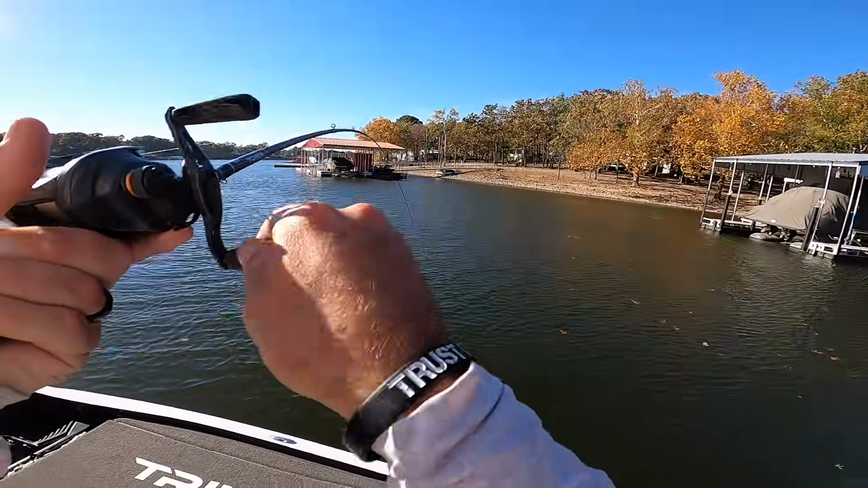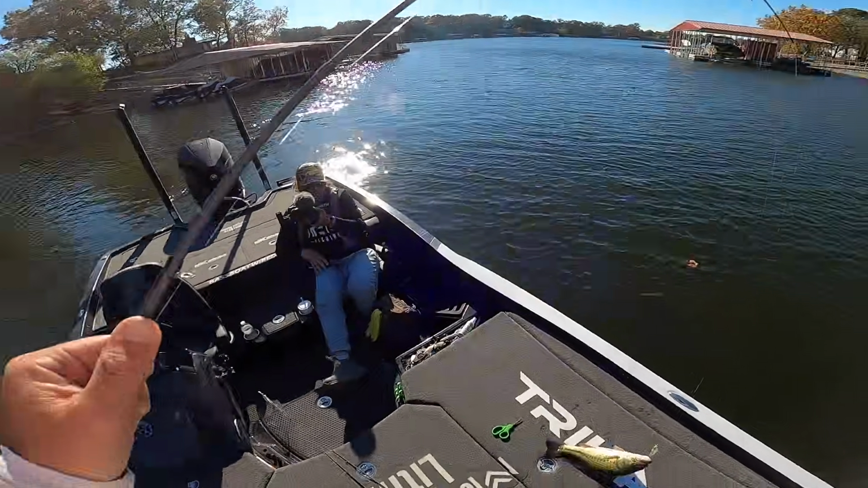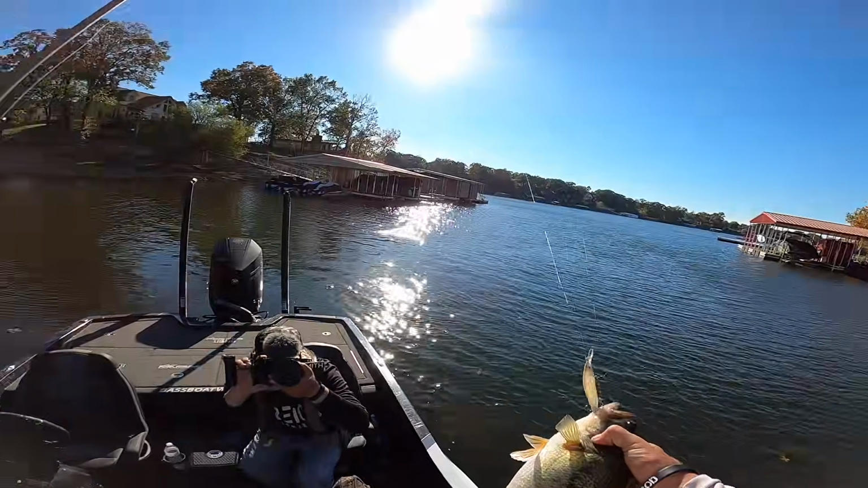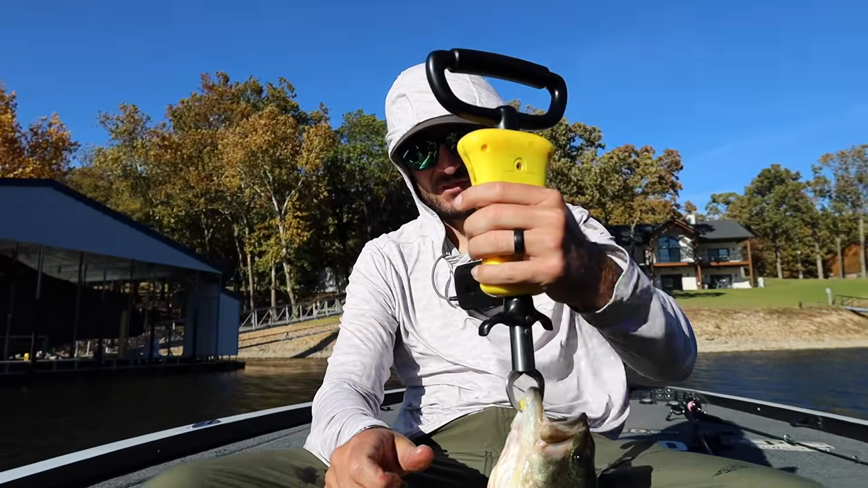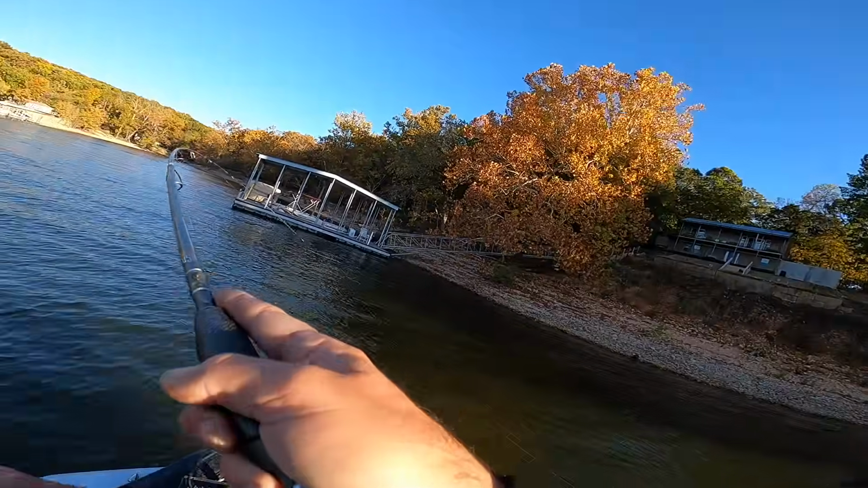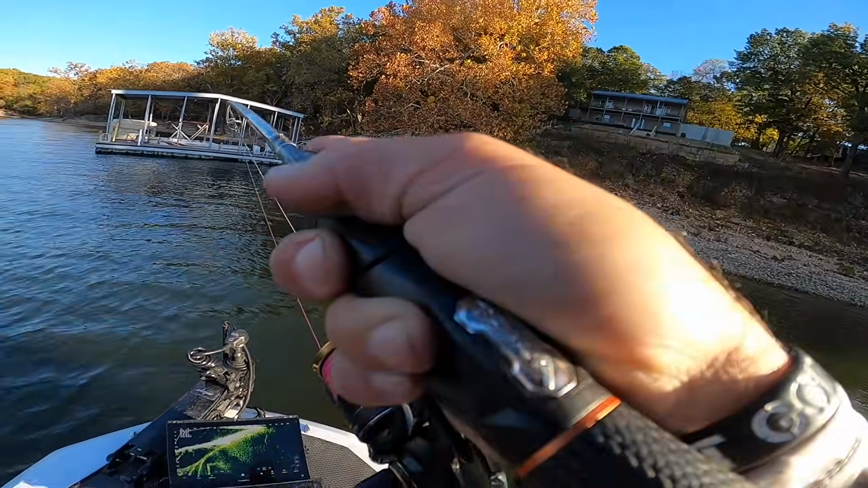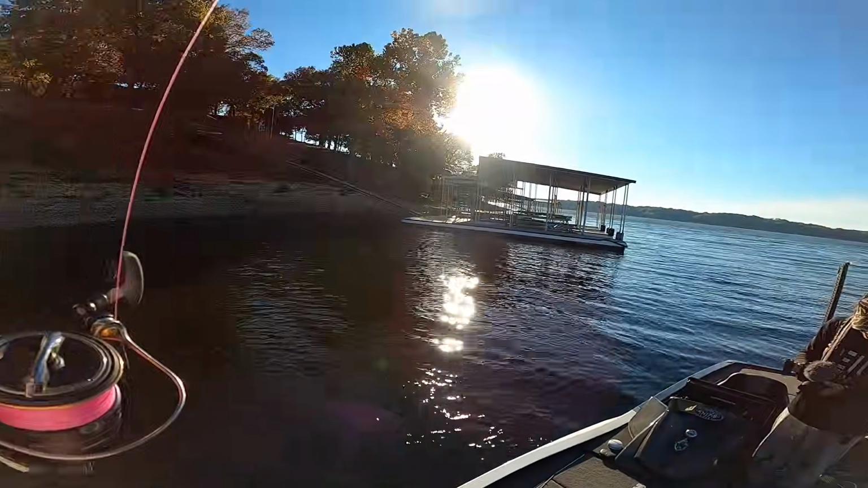Keeper. That's a decent one. That might be the biggest one besides the first day. Let's see what that's, he's got to be close to 2. 2.25. Yeah. Yeah. Three-pounder. Not quite 3, but biggin.